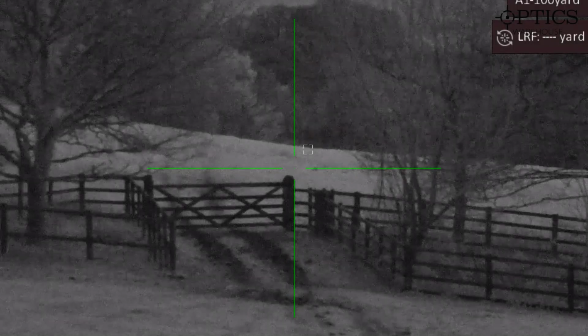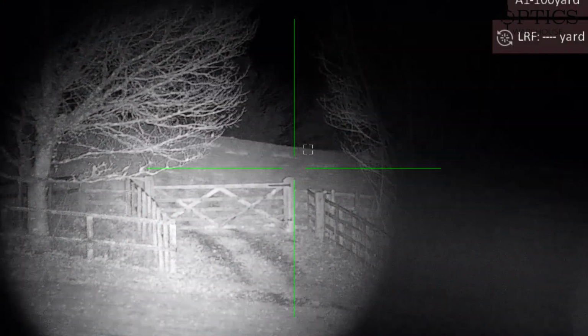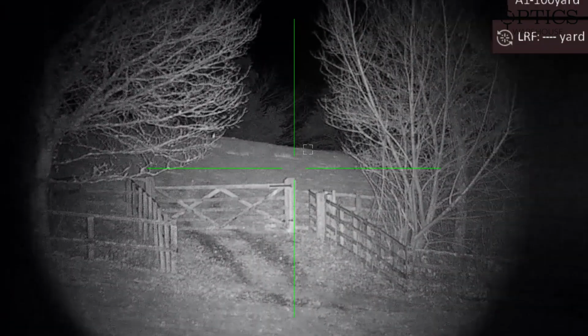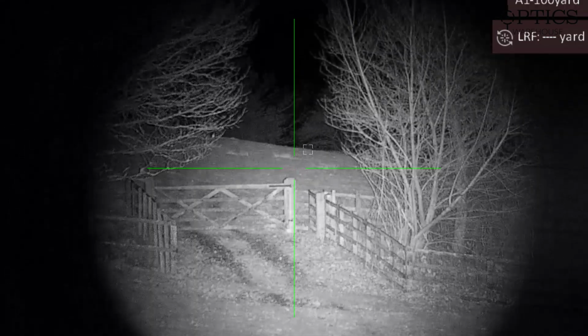So what we're moving on to now, there you go, so no IR here, and I'm actually using a third-party laser-based illuminator. Massive difference, as you can see. Of course, these illuminators will help you go out even further. So I'm just focusing in there.